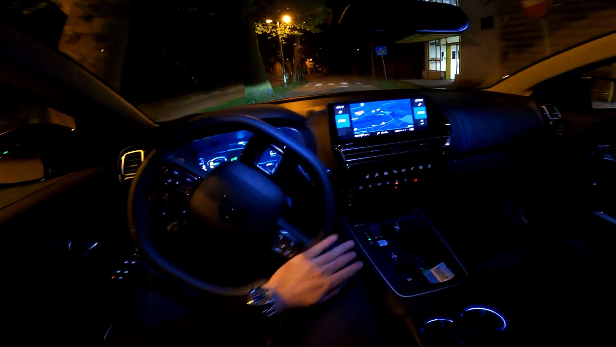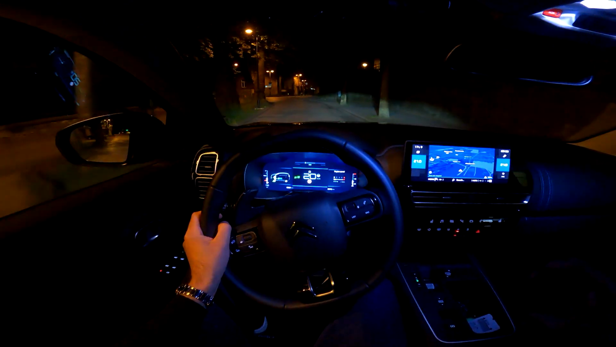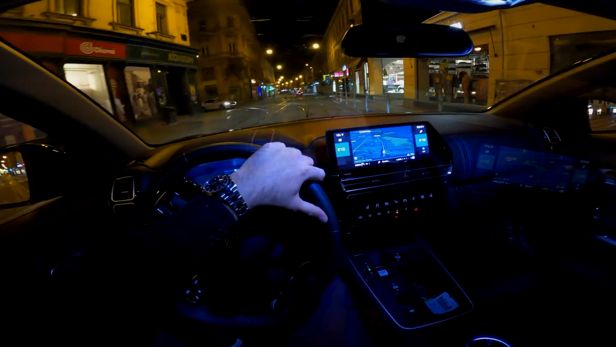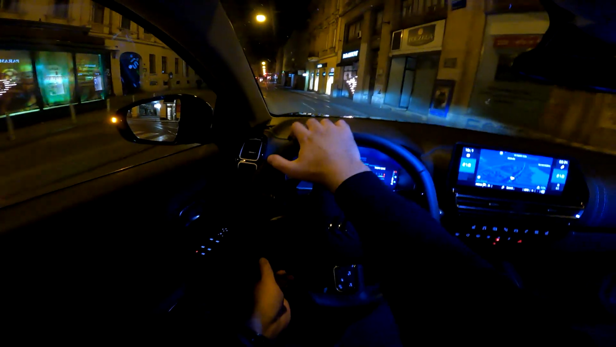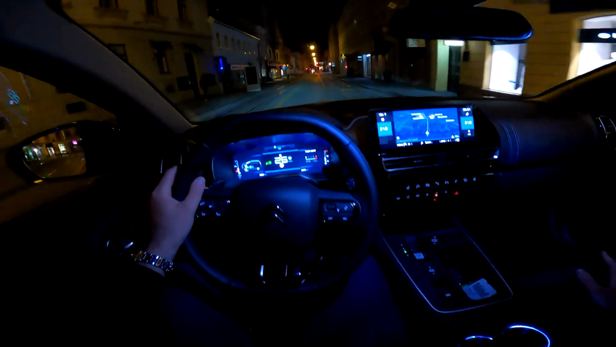All right. So one of the first things that you notice is just how smooth the drive is and just how comfortable this car is. So it's got the Citroen Advanced Comfort suspension. It's also got the Citroen Advanced Comfort seats with extra foam.